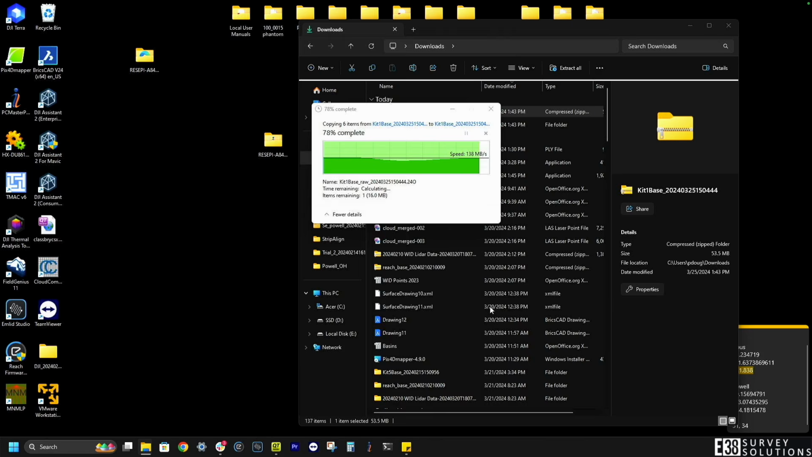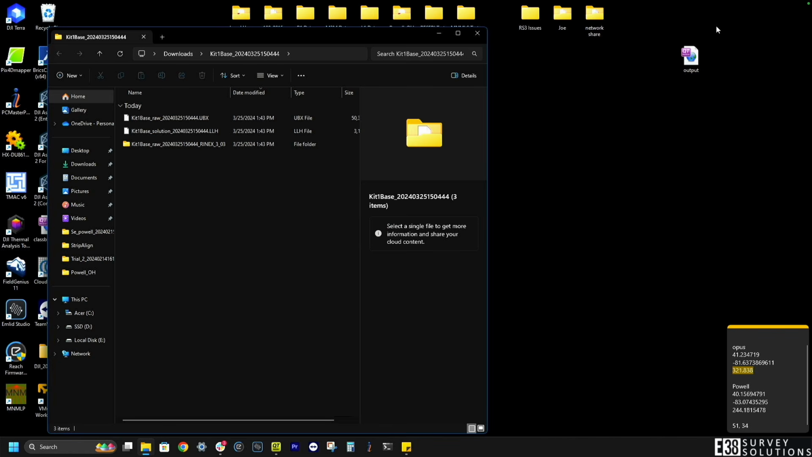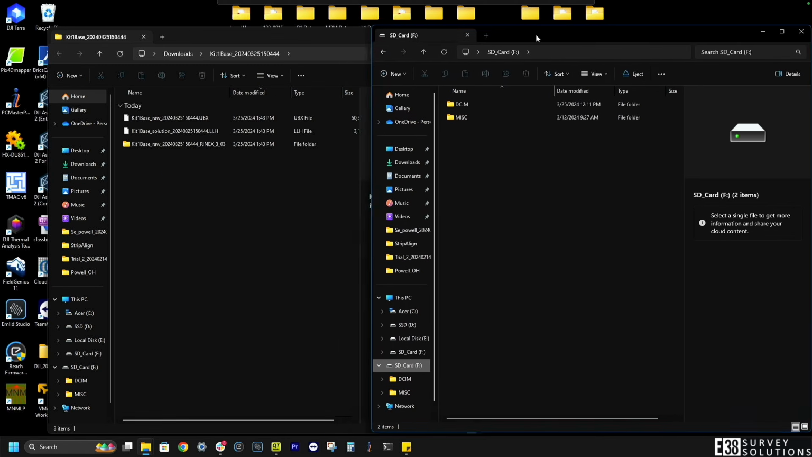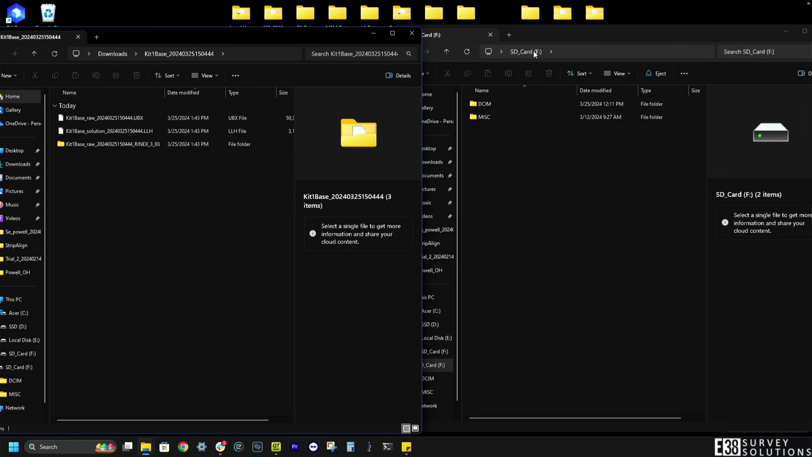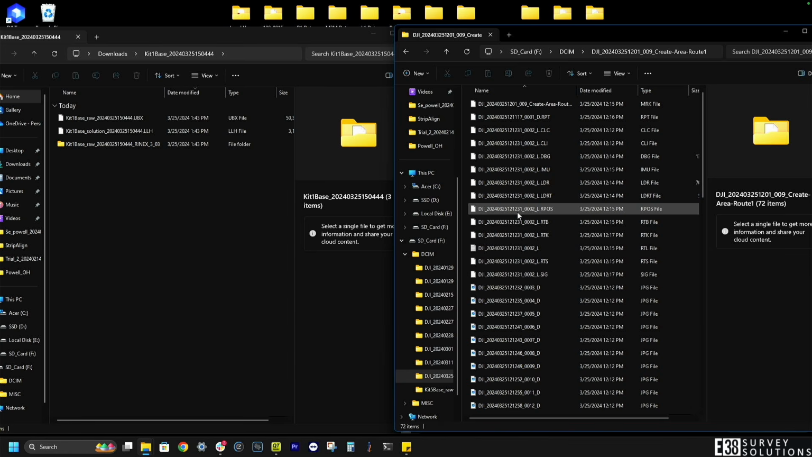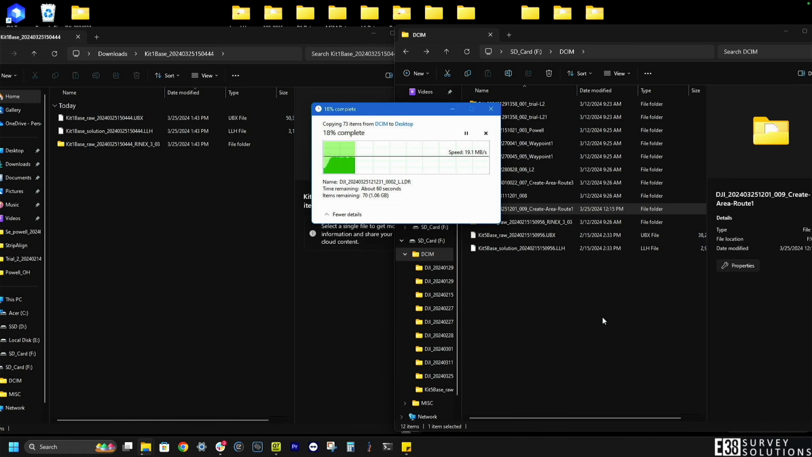With my base file downloaded, I'll unzip that file and have that ready to prep my L2 mission folder. I'll then copy the data from the L2 to my computer. I'll rename this mission folder so I don't confuse it with another.